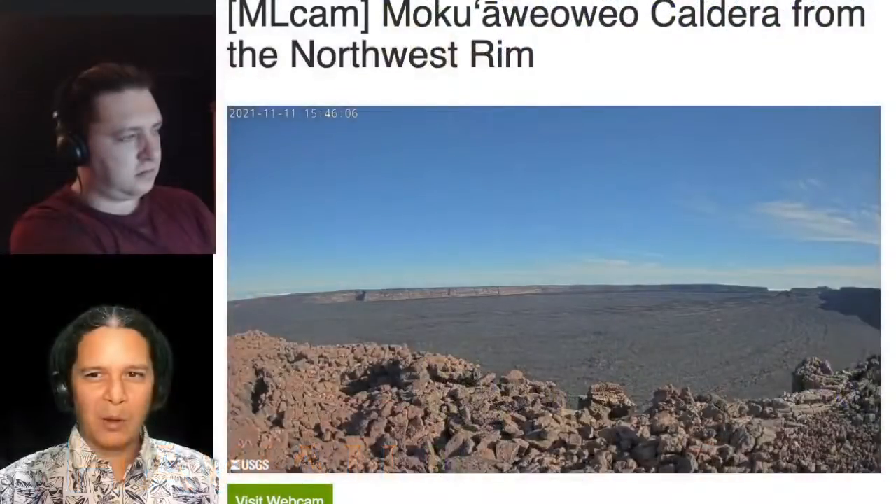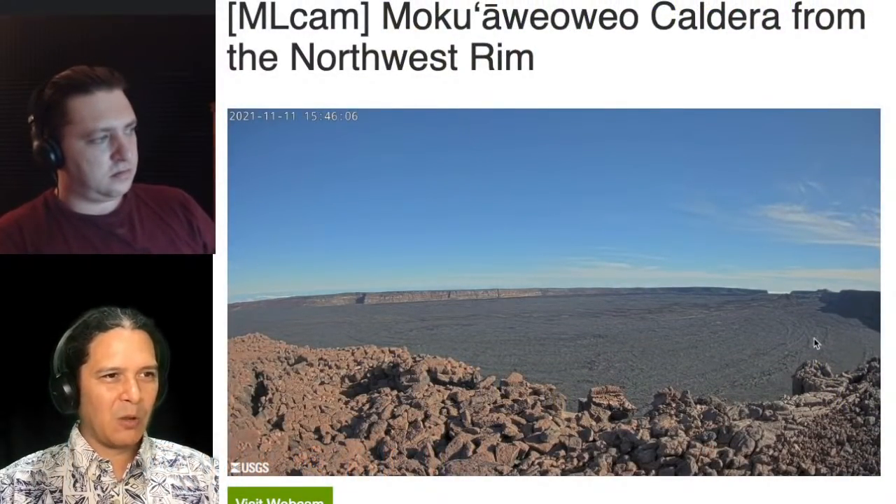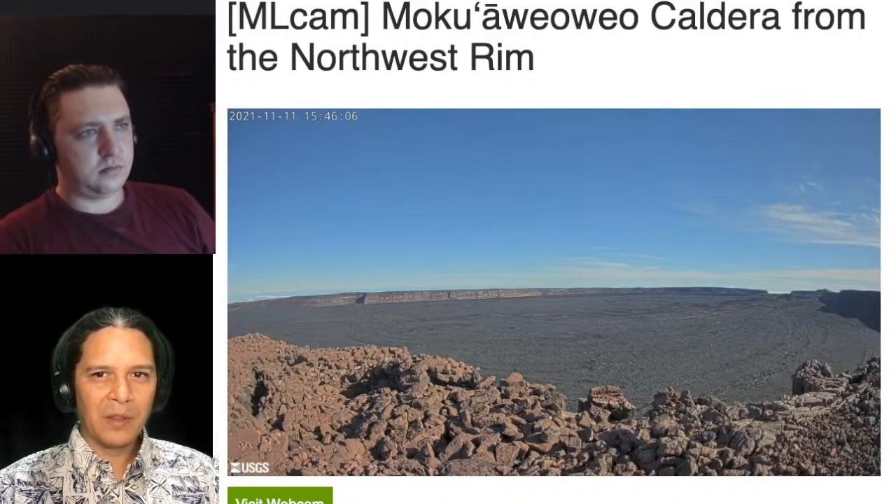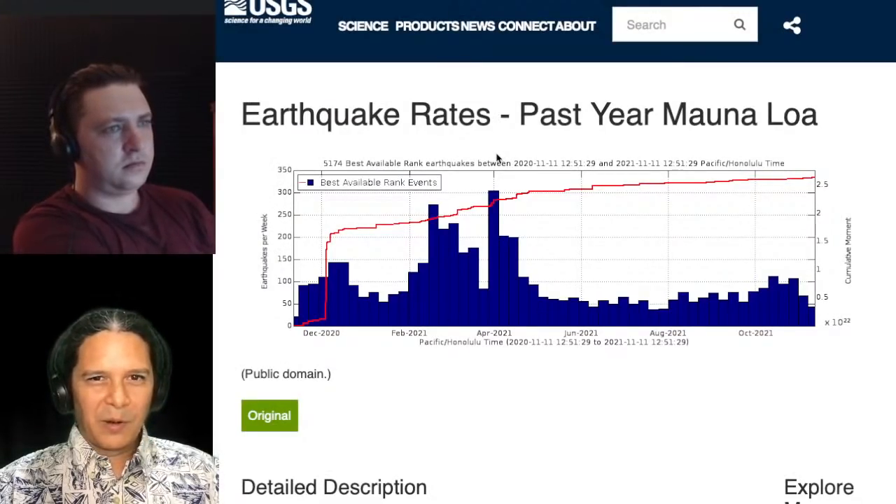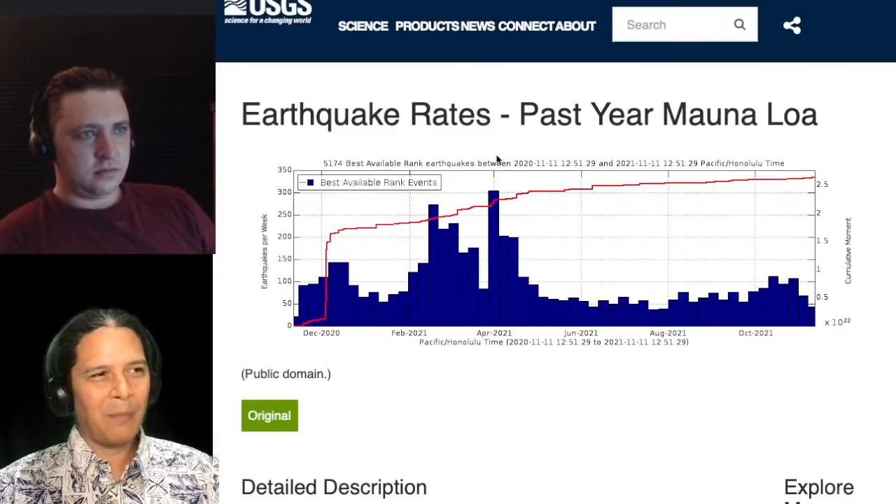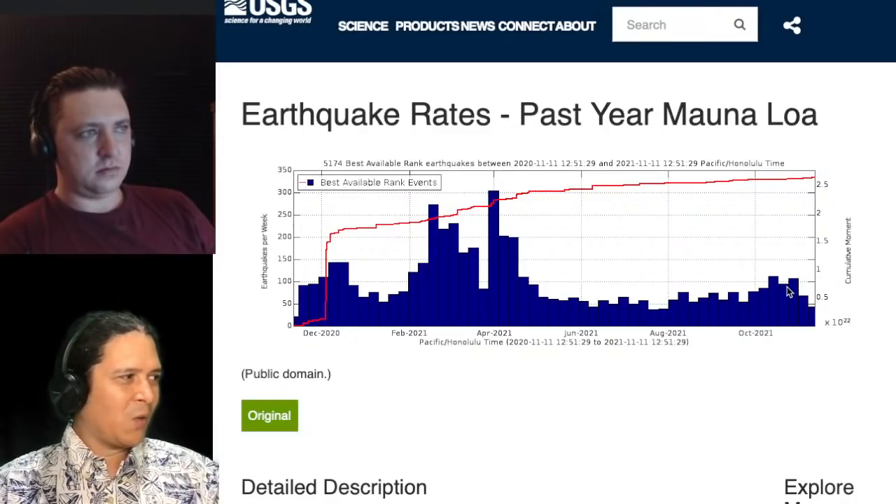I'm going to start off here by looking at the webcam view of Mauna Loa from the summit. It's all still quiet up there. It's still beautiful. Nice wide caldera up there. Mauna Loa still in her coma, Nathan. Yeah. We'll see when she wakes up. It's showing a little bit of signs of something a little bit different here, but nothing quite major yet.